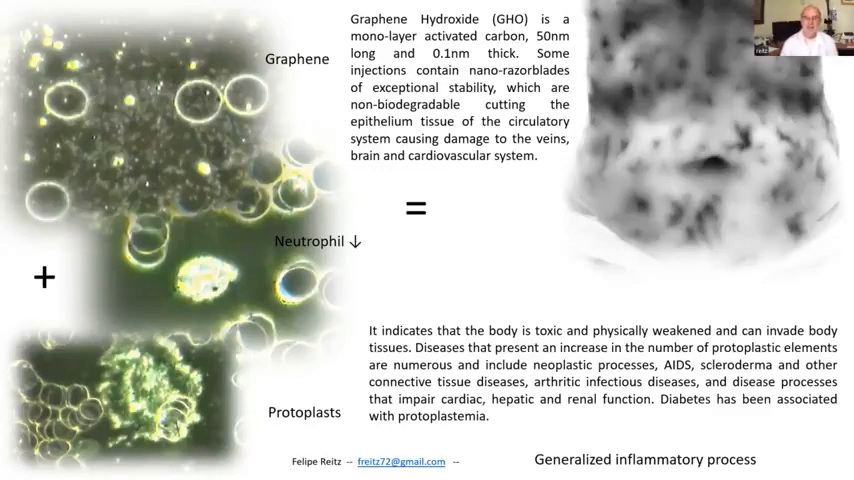And then what happens to all these damaged epithelial cells and tissues? As I said, they accumulate in your blood, as you can see in the picture at the very bottom, called the protoplast. They are pieces of everything. They are pieces of platelets, pieces of the membranes of red blood cells, then tissues, and everything that accumulates there. And then the body is going to try to eliminate it through what? Usually through the urine. You try to eliminate it through the digestive system, but mostly urine.